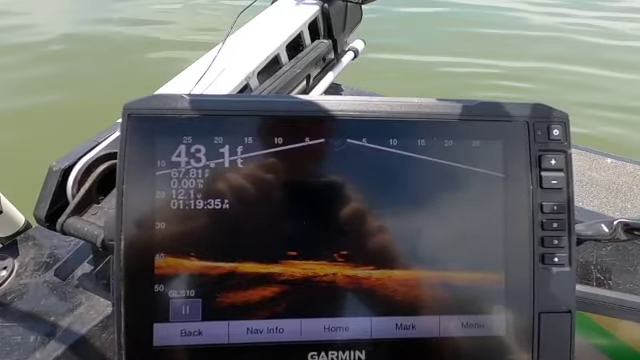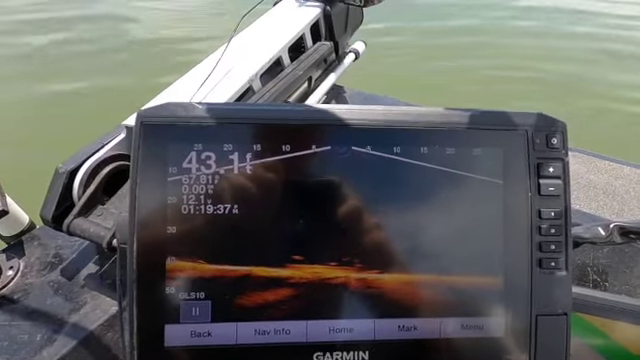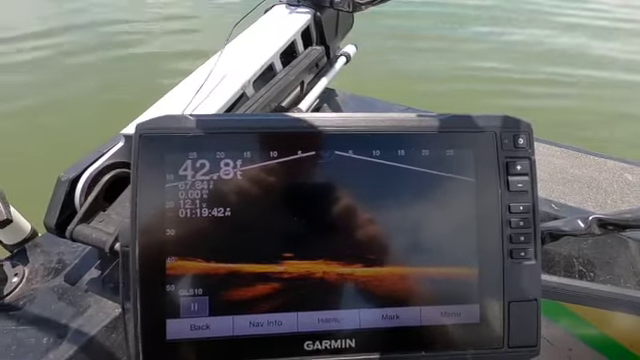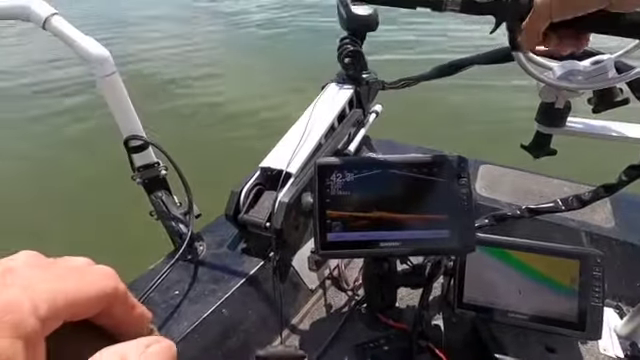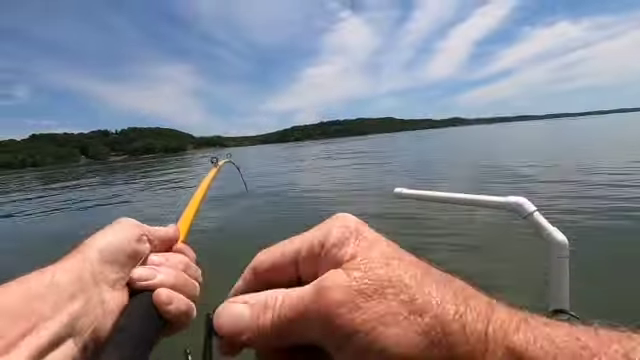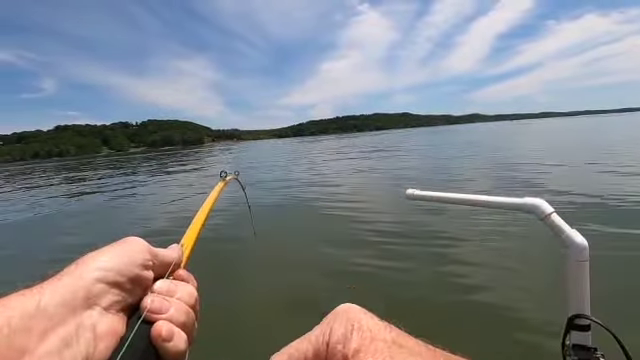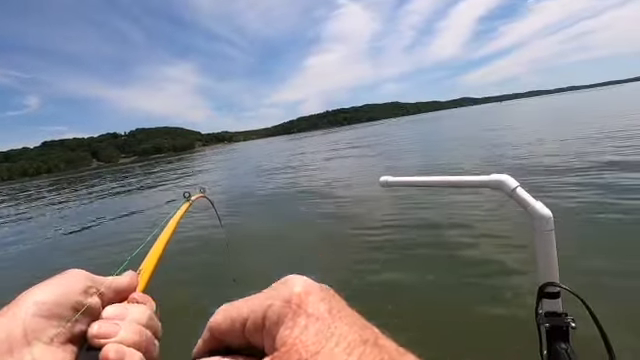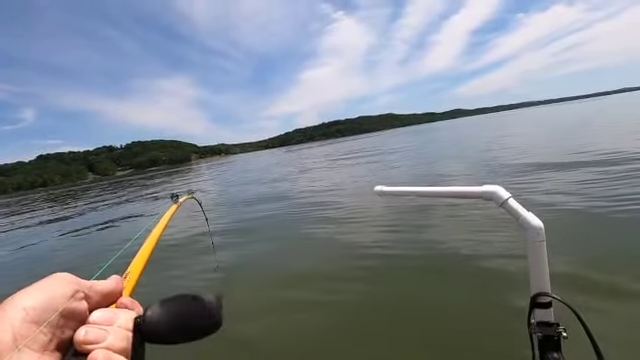Looks like a couple good fish down there swimming around my catfish bait. I think I got one that's biting it. Let's see. Yep. He got himself hooked up. Let's see if we can catch this thing. I don't think he's a great big one. But he's bigger than a crappie.